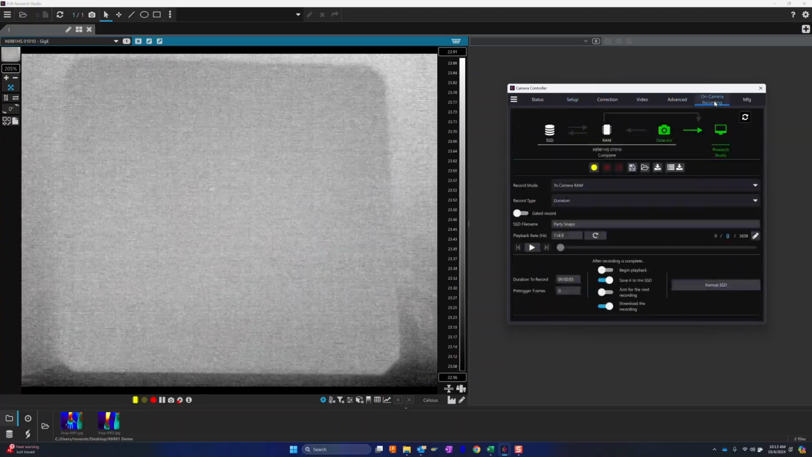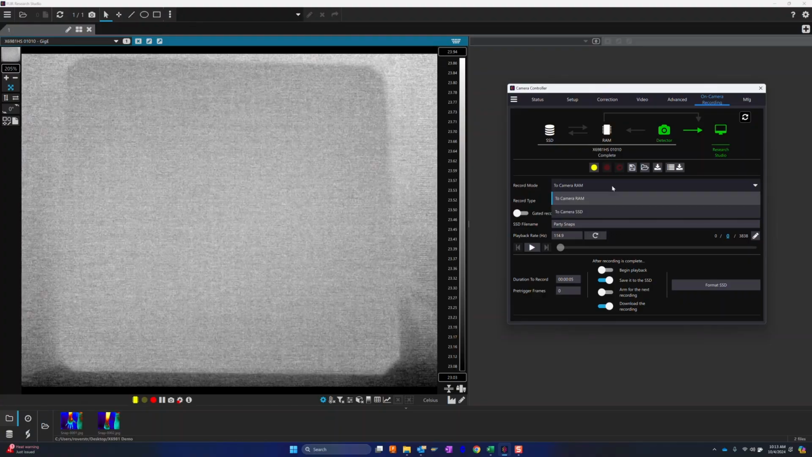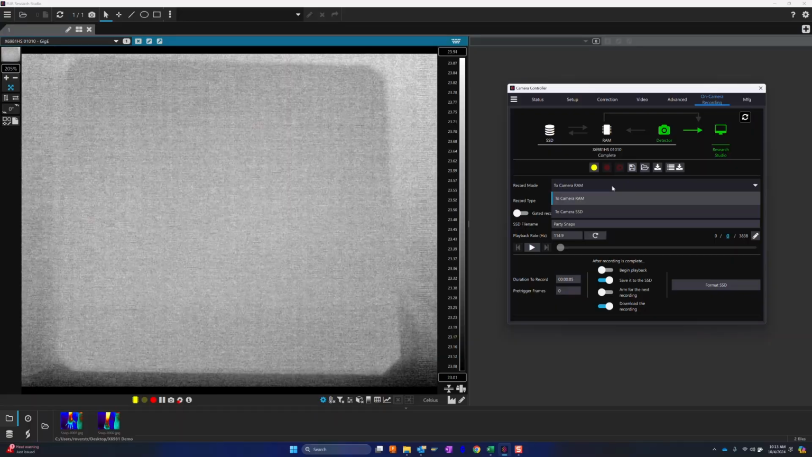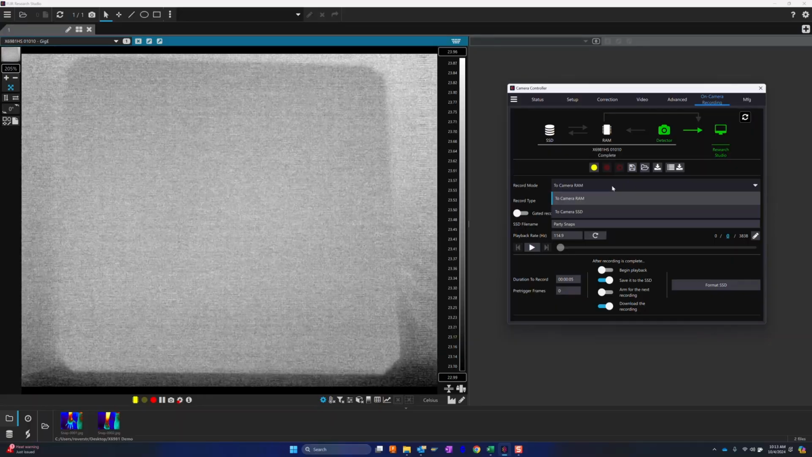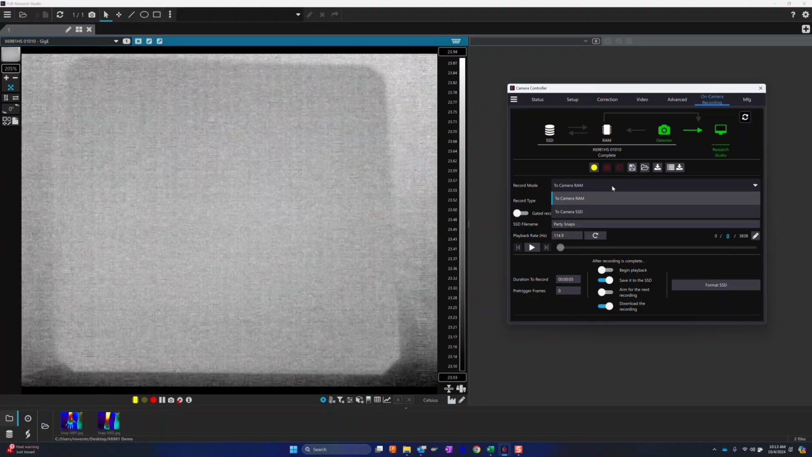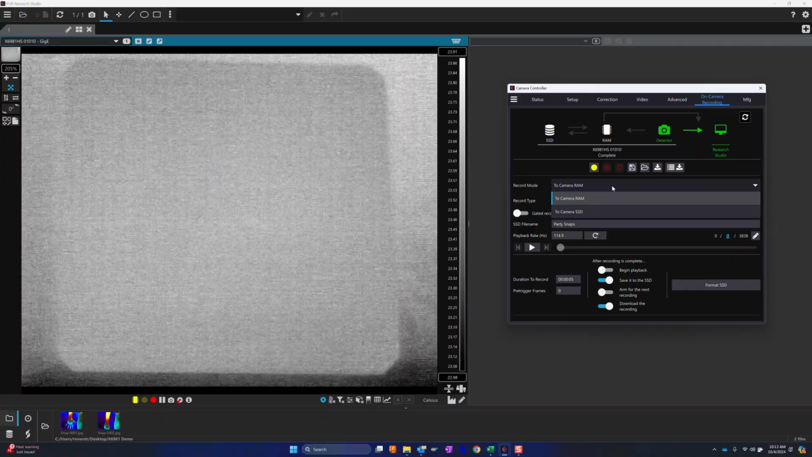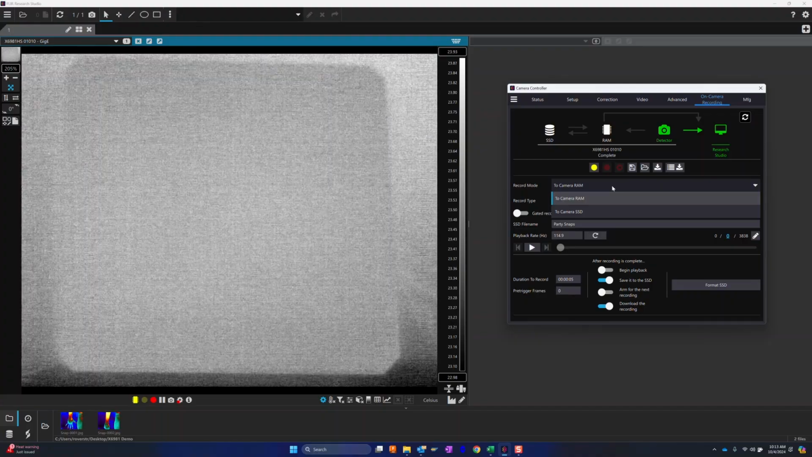We can go over to on-camera recording and see the various options there. So for record mode, you have 2 options. You can record to camera RAM or to camera SSD. When the X series first came out, SSDs were not fast enough to get the full frame rate for the X6900 series, so we had to use the RAM buffer. Now we can do maximum frame rate on either an X6900 or X8500 HS, so we're not limited to the amount of RAM on the camera anymore.